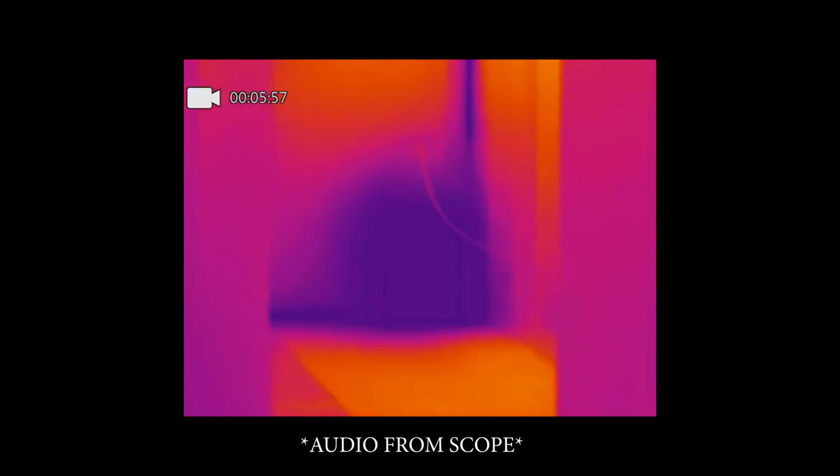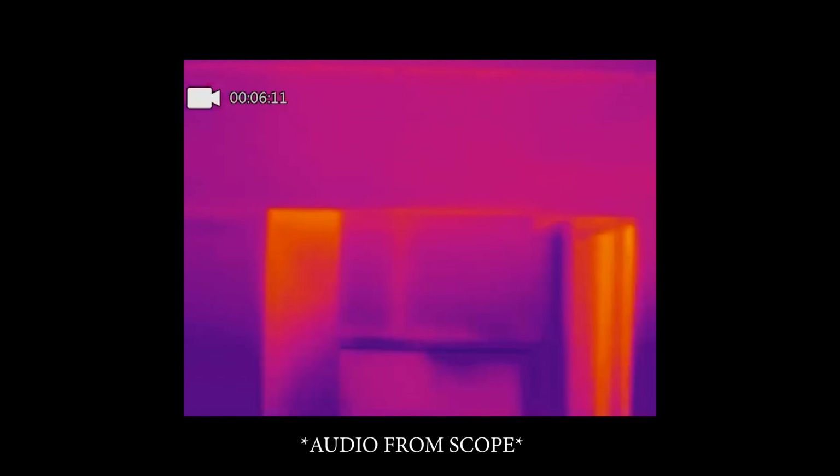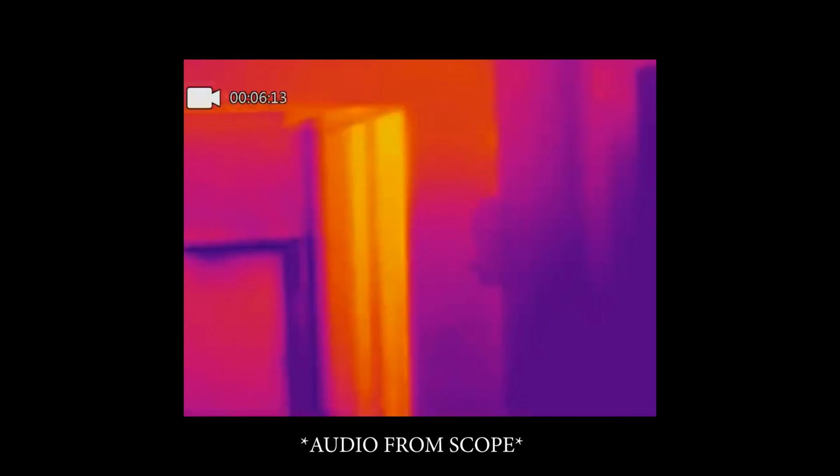So it's just very hard to get round that zoom. Now, if you're outdoors, what you could do is press the button and it's got zoom presets. But outdoors, this thing's going to be absolutely monstrous.